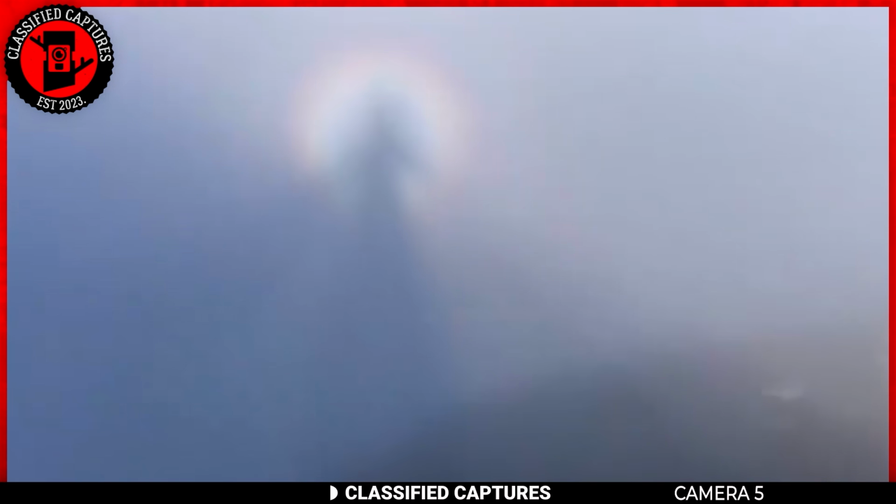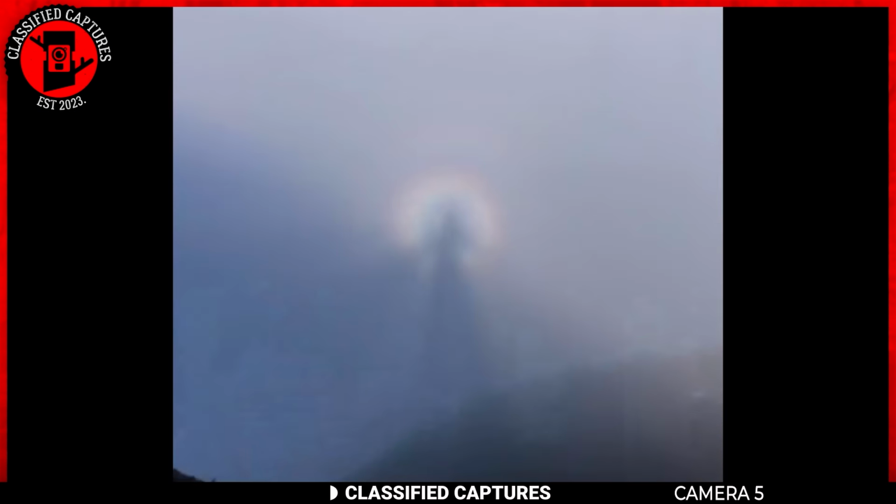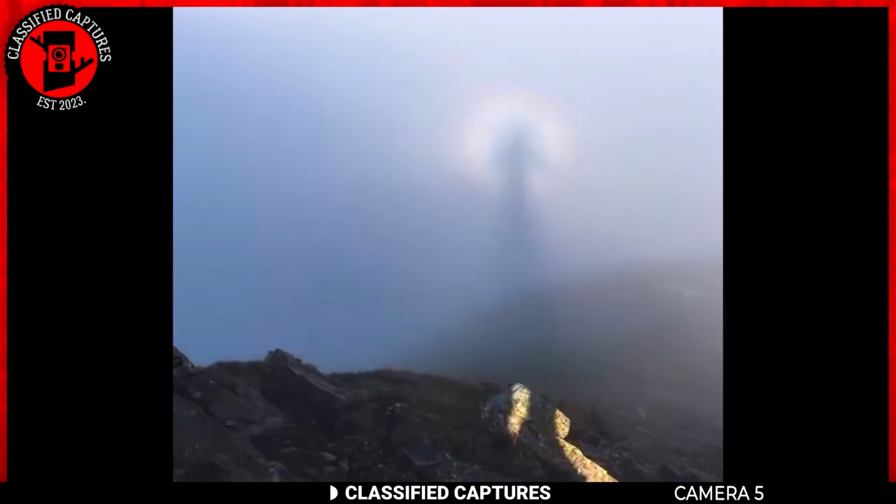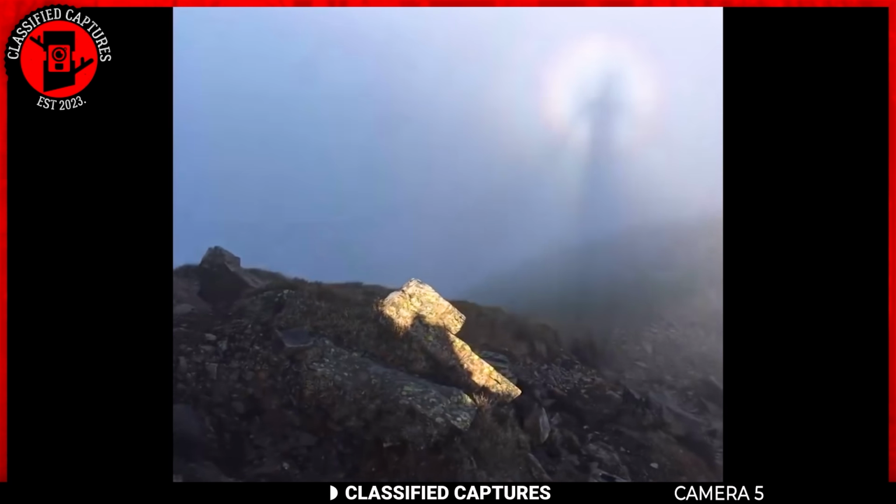At first sight, it may look like an angel or some sort of spiritual entity, but in reality, it's a Brocken specter. For those unfamiliar with it, it's a natural optical illusion that occurs when someone stands at a high place, such as a mountain peak or tall building, and sees their own shadow on mist or fog below.